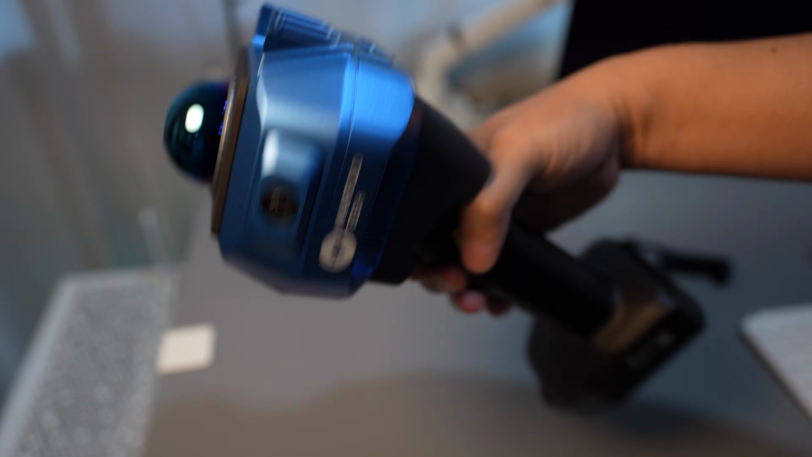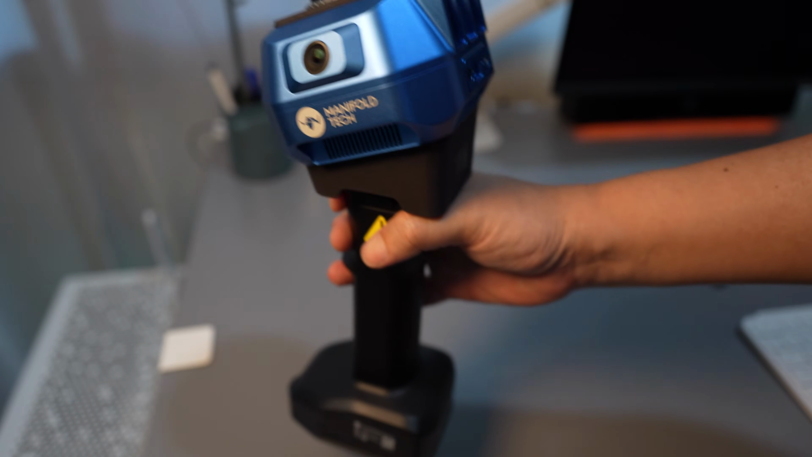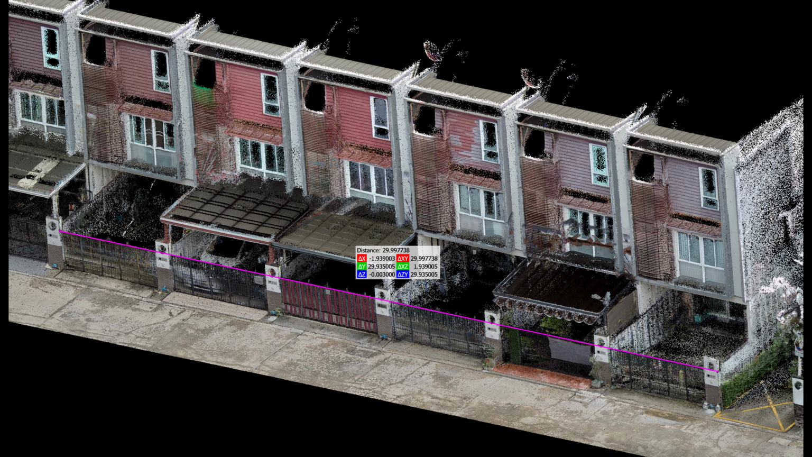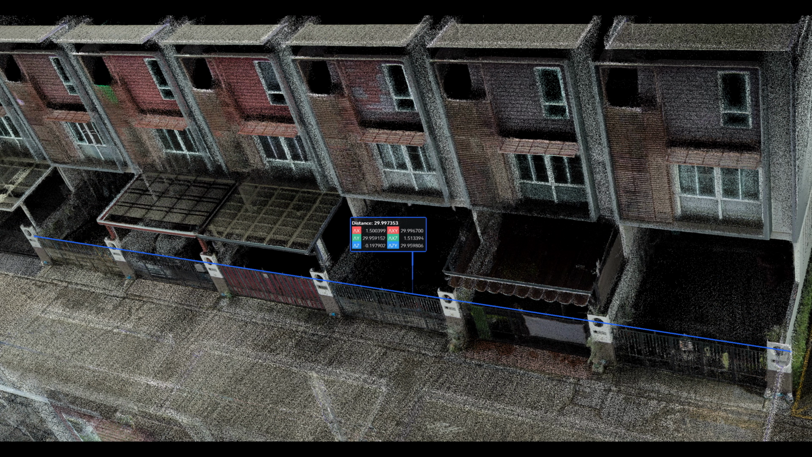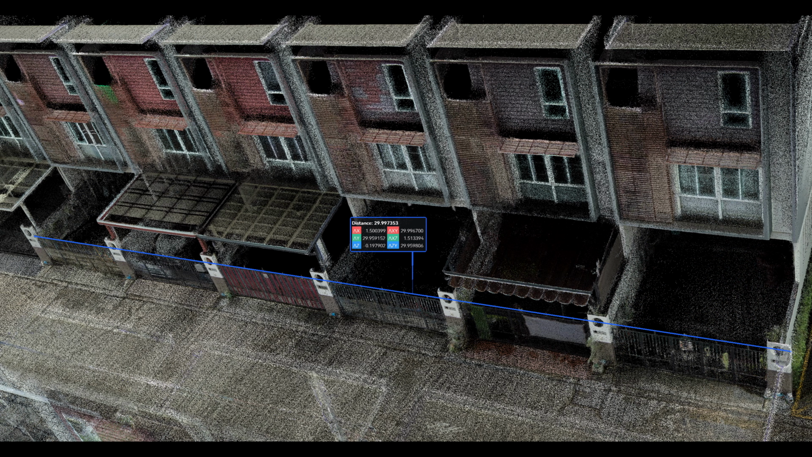With the Pocket 2, you can tilt the scanner any way you want to eliminate blind spots, and it won't affect drift or cause the scan to fail. When I ran a 100-meter loop and checked the known 30-meter distance, the Pocket 2 measured 29.997 meters, just 3 millimeters short. I rescanned to be sure, and it still read exactly 29.997 meters. That confirms the Pocket 2 delivers excellent accuracy and high precision.